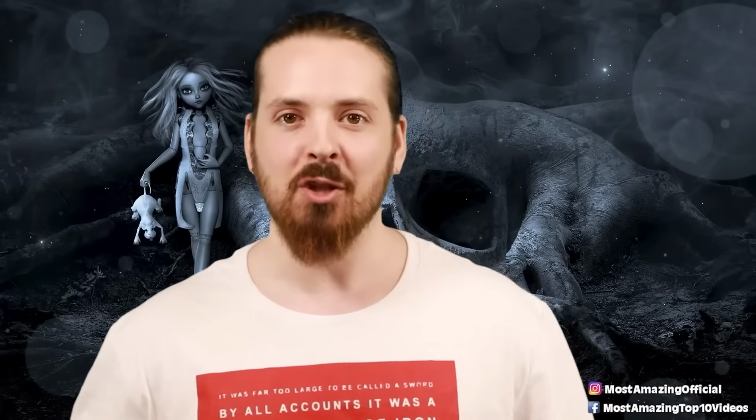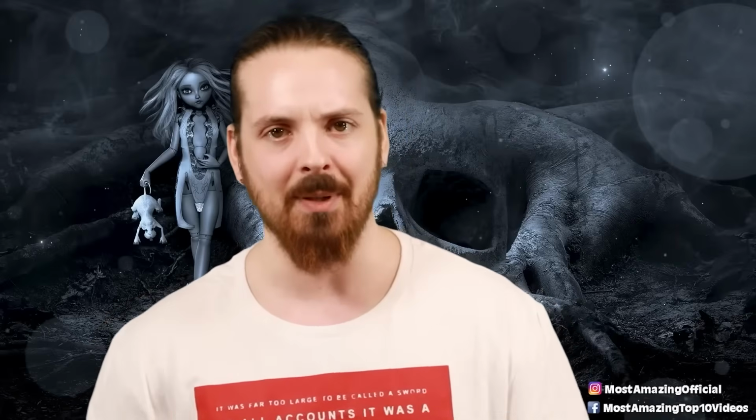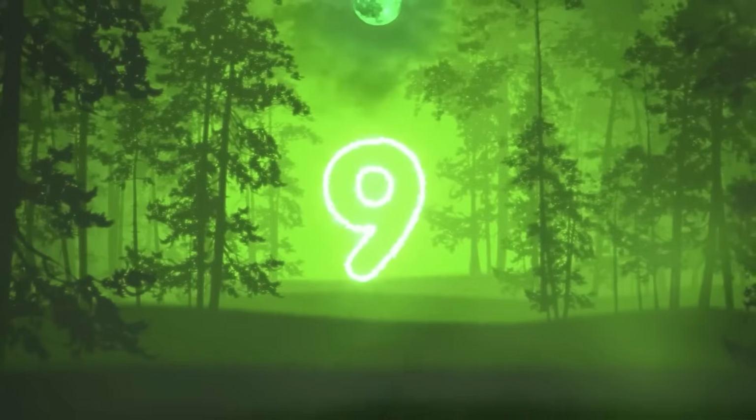And you know what, if all that's true, then this is pretty freaky. Whatever this figure is does not appear to be normal. Its limbs seem all messed up, its clothes look all ragged. It looks like an undead corpse roaming around in the middle of the night. Number 9, the large creature.